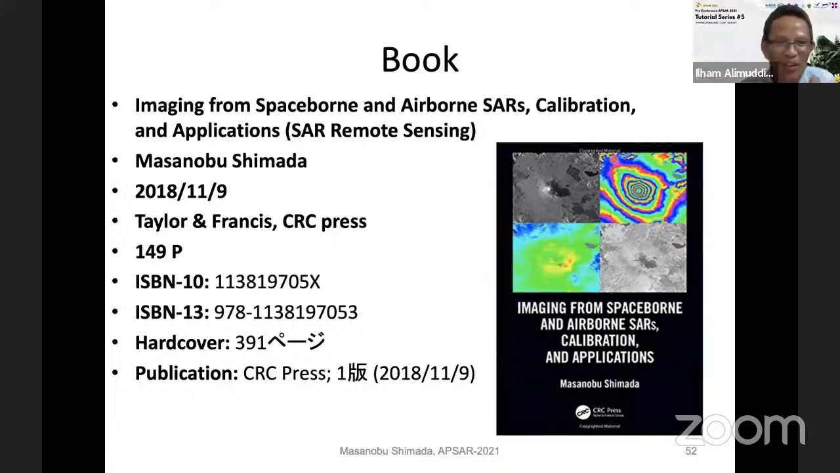Oh, you got a book. This is my book, published about two years ago. Imaging from Spaceborne and Airborne SARs, Calibration and Applications.